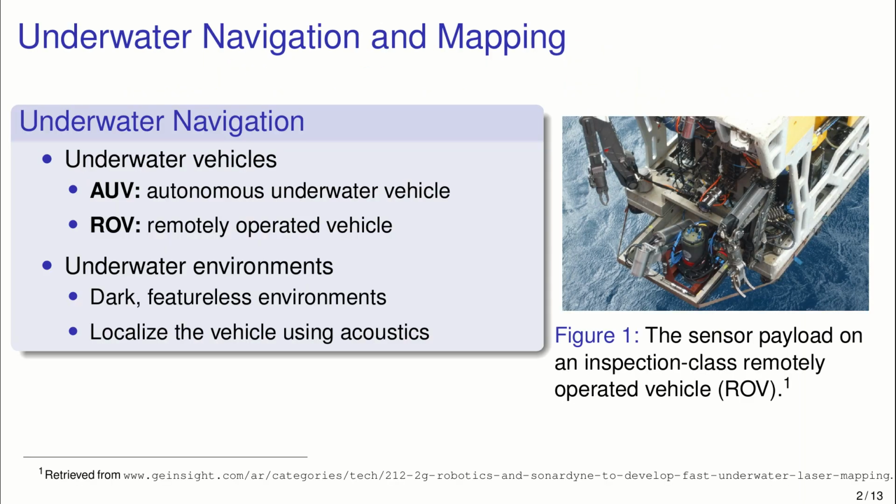All right, a little background on underwater navigation and mapping. Subsea operations are often carried out by underwater vehicles, so AUVs, which are autonomous, and ROVs, which are remotely piloted. And these vehicles often work in very challenging underwater environments. Many kilometers under the ocean surface, we have dark and relatively featureless environments, and because of that, we often use acoustics to help the vehicle localize.